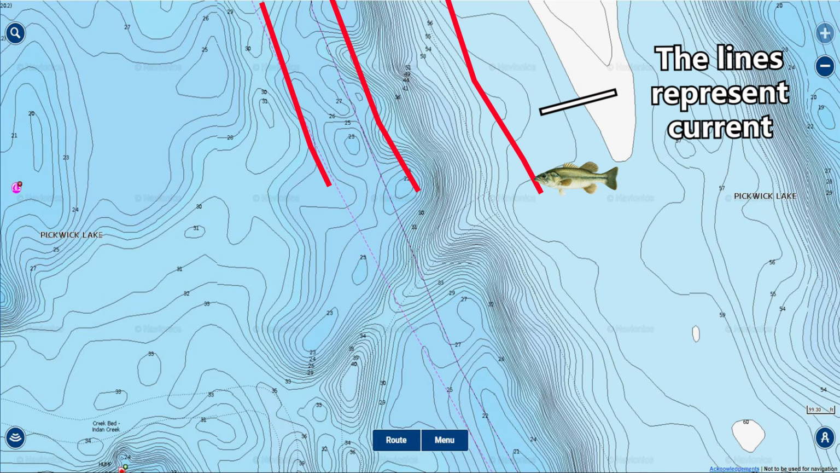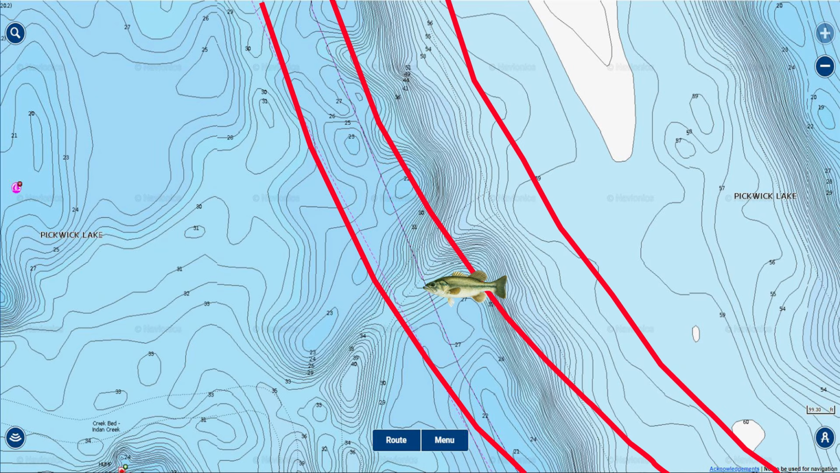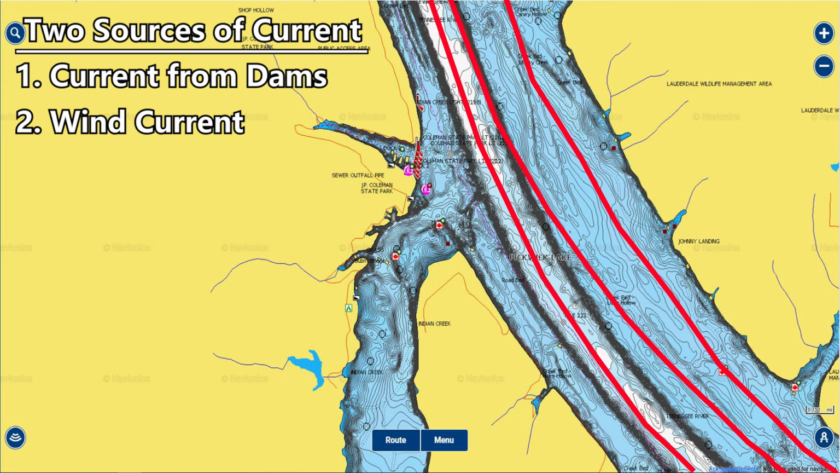So the best conditions for catching fish on ledges is when the current is running. That current is going to position those fish on top of the ledges, and they're going to be a lot easier to catch. And there's normally 2 sources of current. The first is man-made current from like power plants, like on the Tennessee River, where they have the dams pulling current throughout the day. And the other source of current is wind current. And this is one that's overlooked a lot of times by anglers, but whenever you get a 20 to 30 mile an hour breeze, that will really stir up the water and get those offshore fish excited.